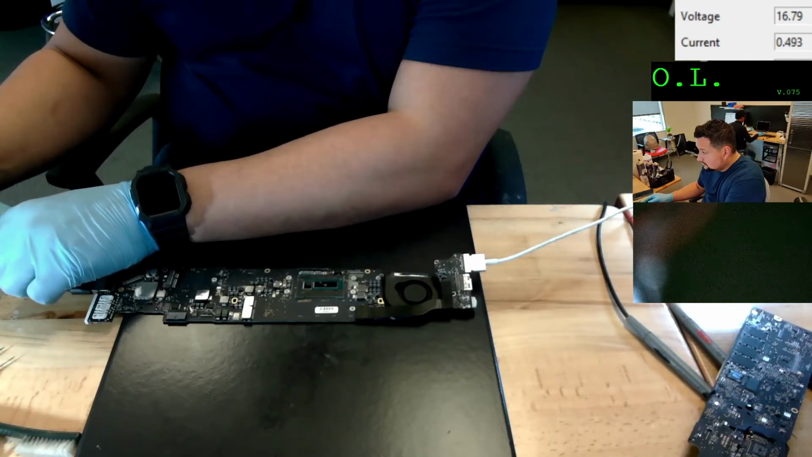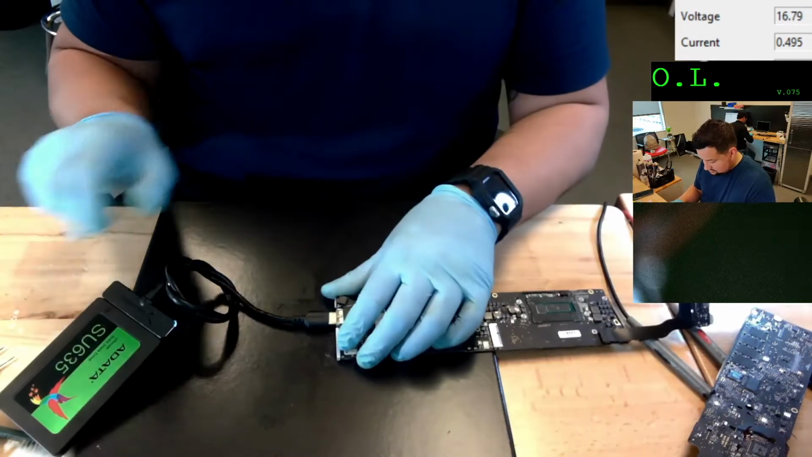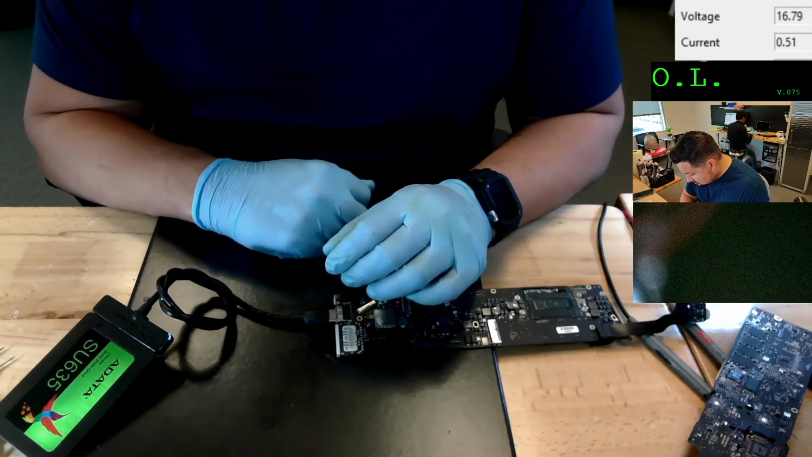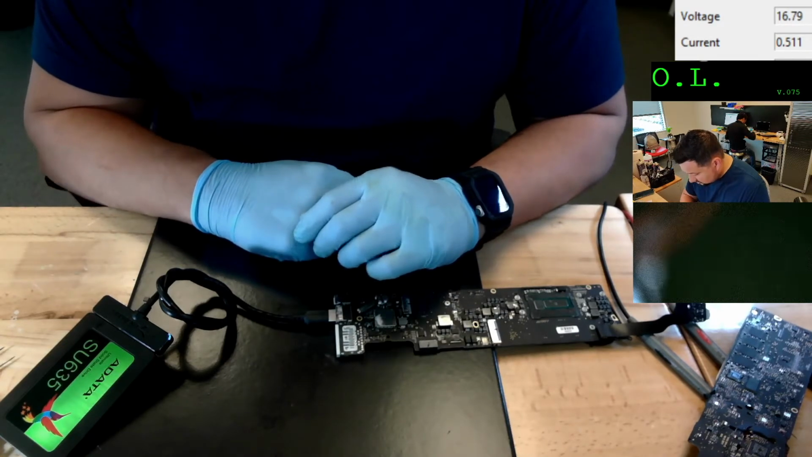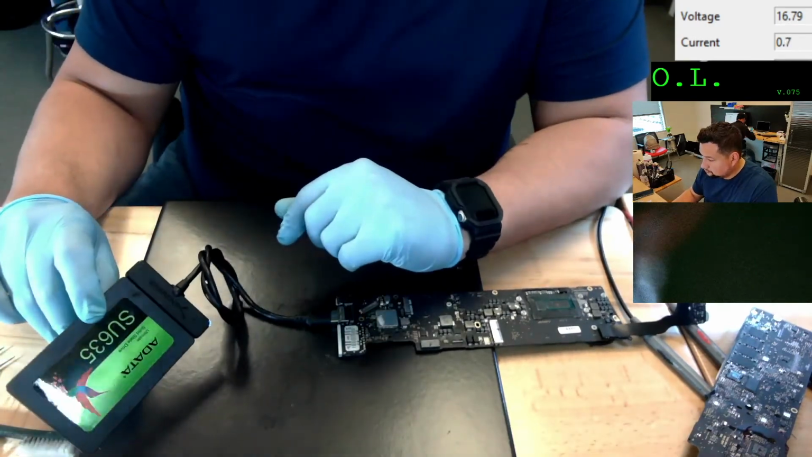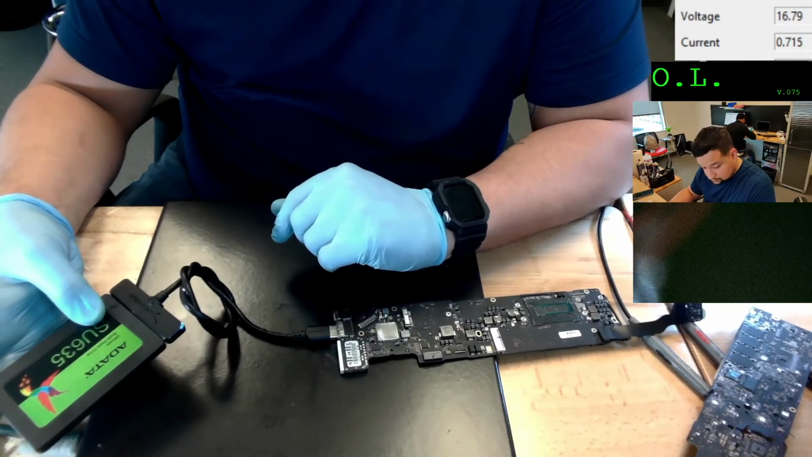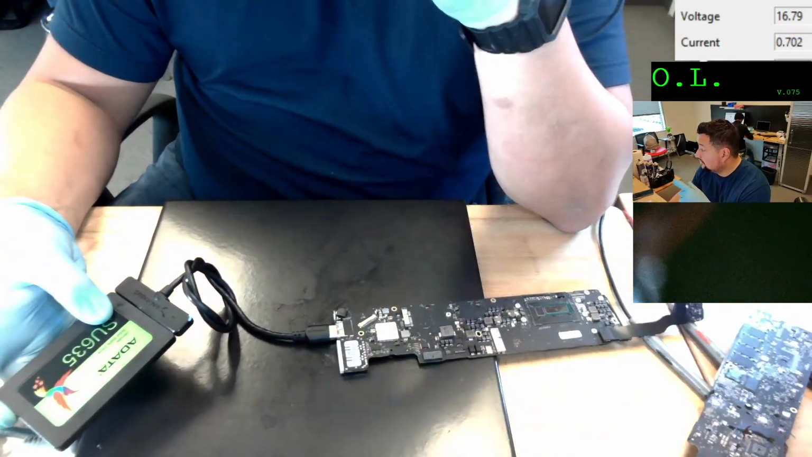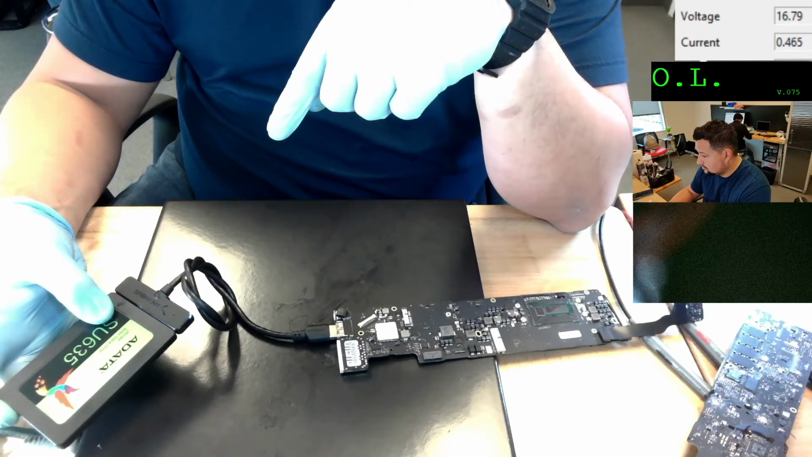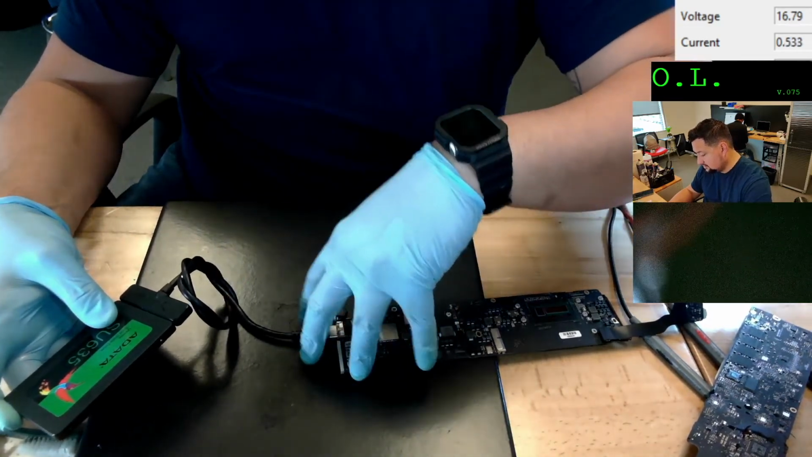There you go. Oh, you guys aren't seeing it. Let me disconnect it and connect it. Come on. Again. There we go, you see 700, 800, and then 400. 800, 700, 400. There you go. And now at any second, I'm going to have CPU activity. There you go.